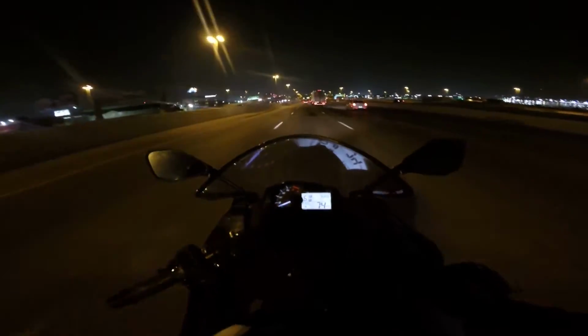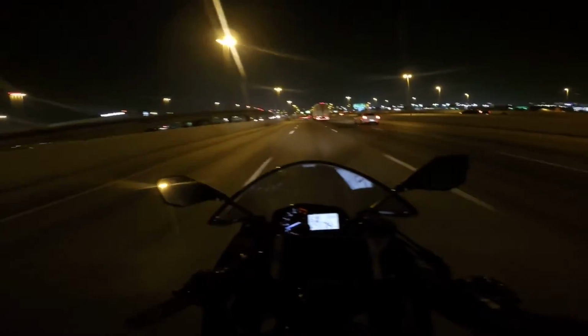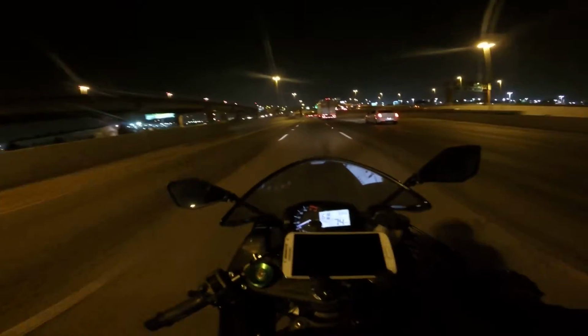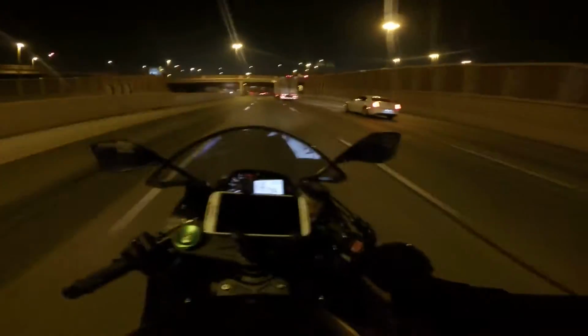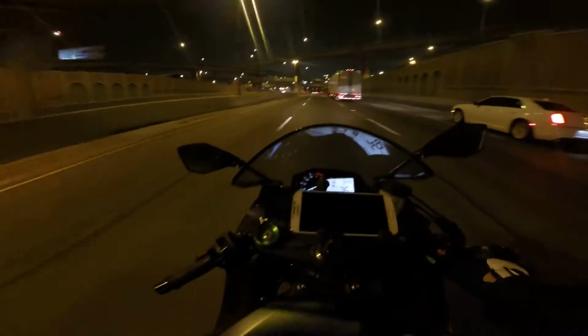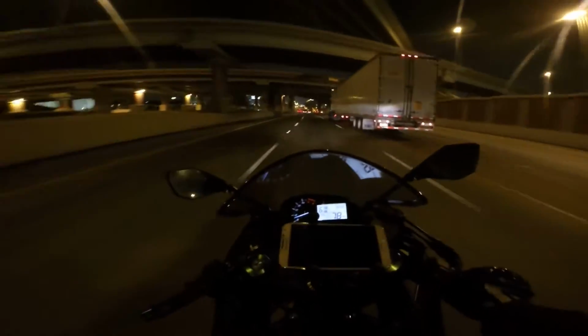Because you got to remove like all the fairings right here, and yeah, it's just my first time taking apart a super sport, so I was real careful not to break anything and not to lose anything, and luckily I think I got everything back exactly the way it was supposed to be. No issues.